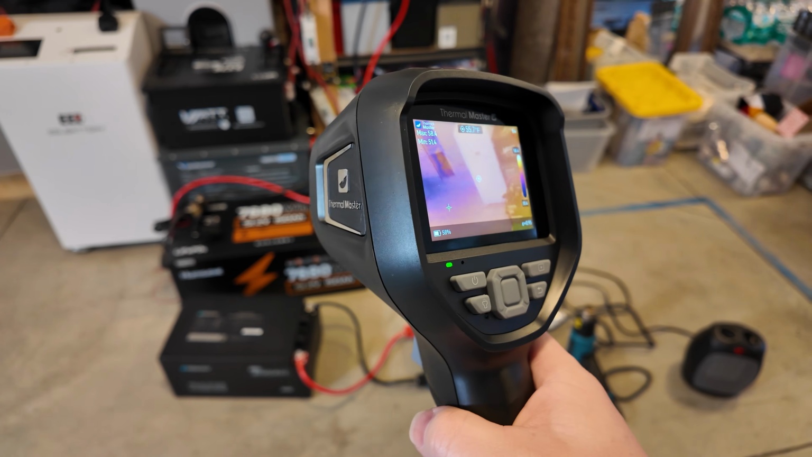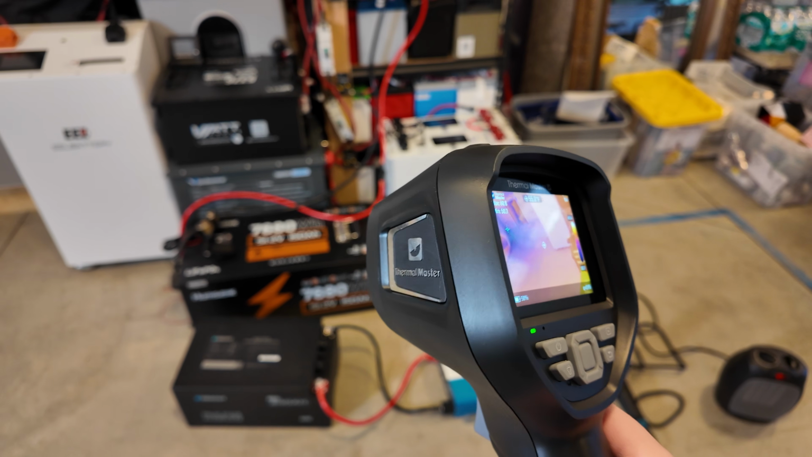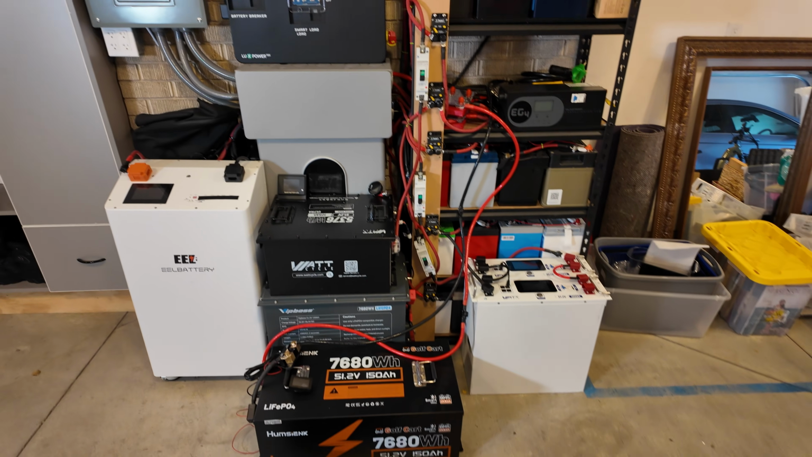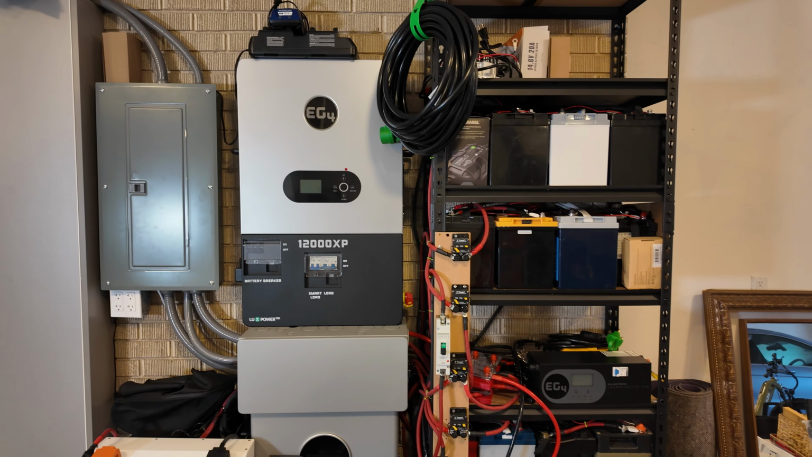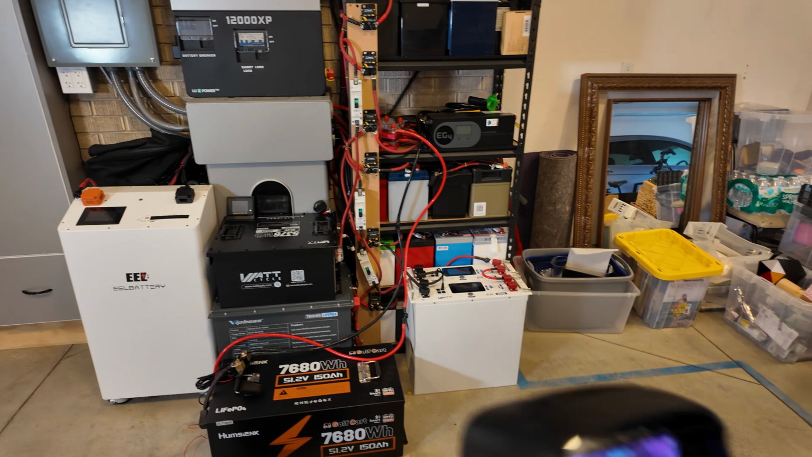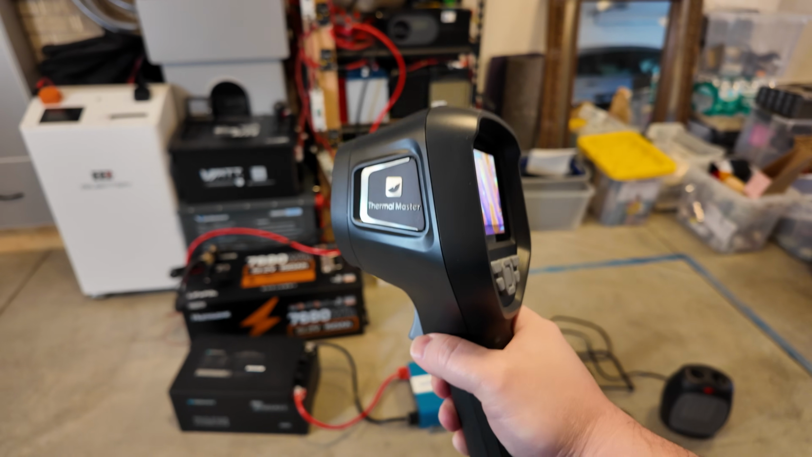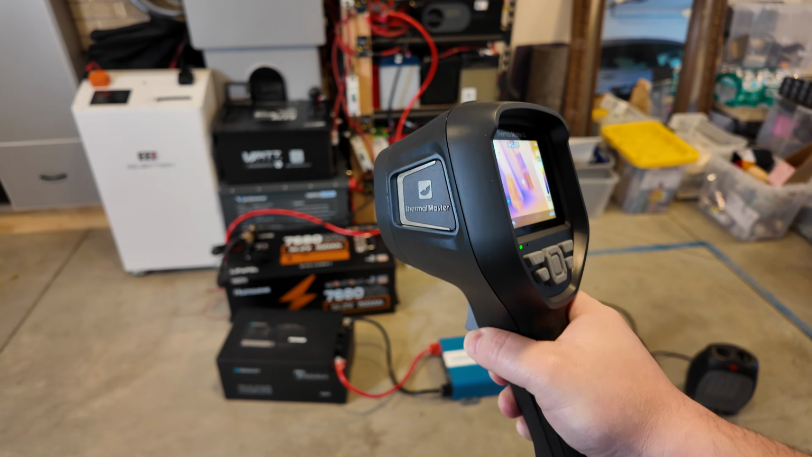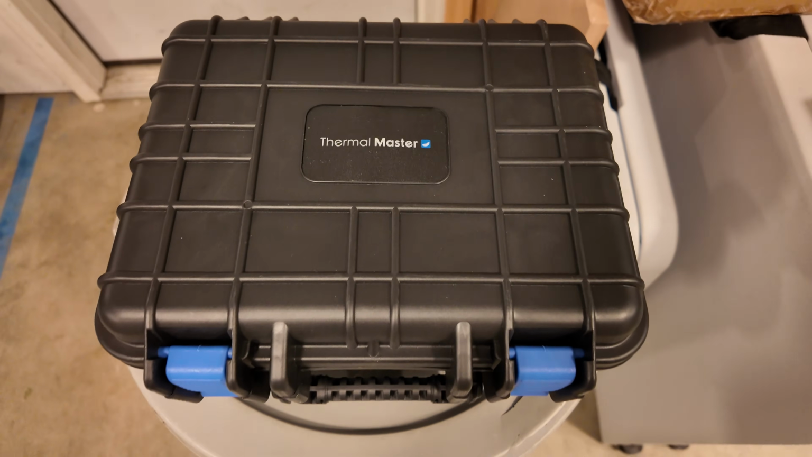Let me make one more argument for why you should get just a separate handheld unit as opposed to one of the units that attach to your phone. I guarantee you, as soon as you get one of those that attaches to your phone, you're going to want to use your phone to pull up some battery app or something like that, run a calculation on the calculator, something, and it's going to interrupt what you're doing with your thermal imaging camera. It makes life so much easier to have it as one device and then have your phone be its own device. Let's unbox this from Thermal Master.